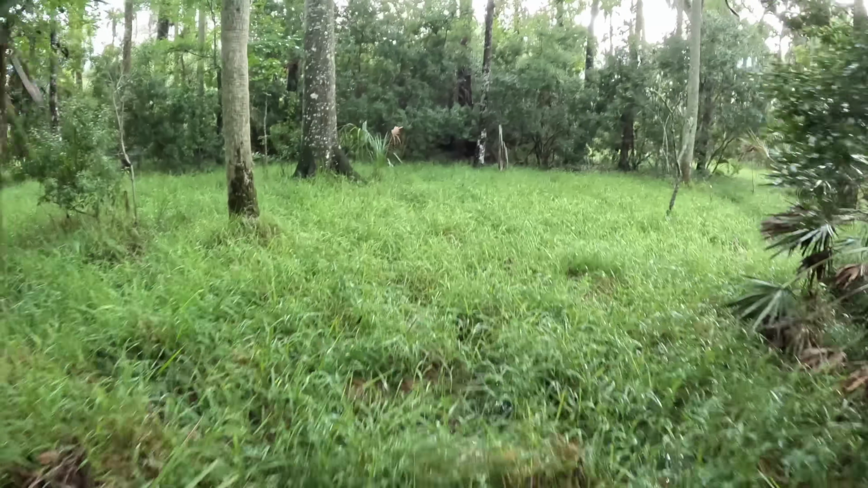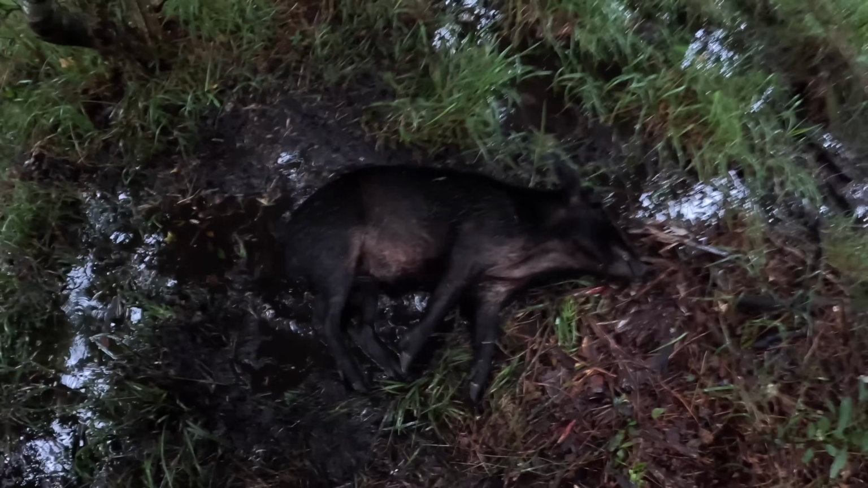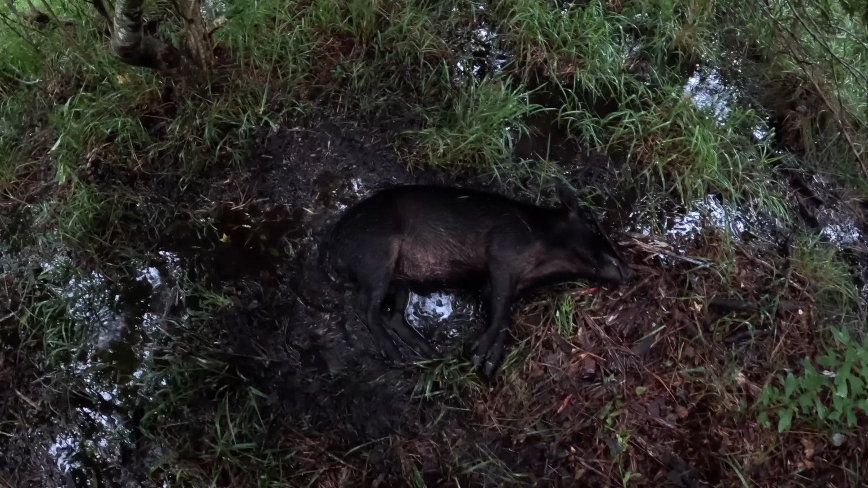Got him good that time. Yeah, baby. Still 5'7", man. That was just outside my range for about 25 yards. Just outside my range for the little red dot. We got him. Little 80, 90 pound boar. Man, I've killed like nothing but boars lately.